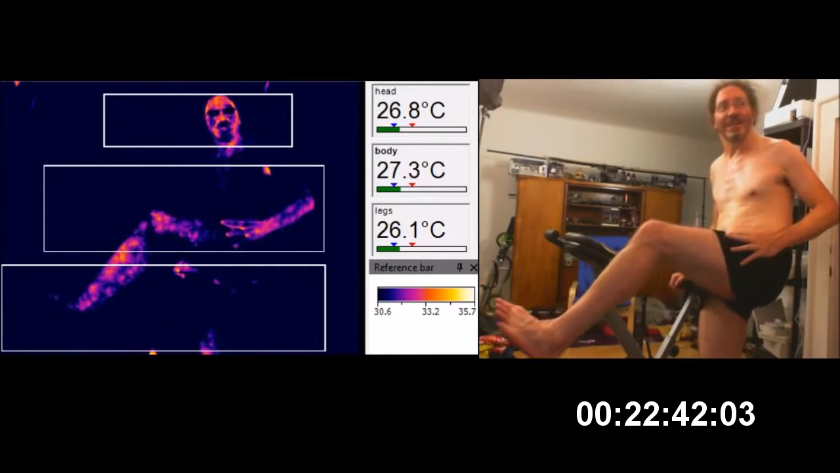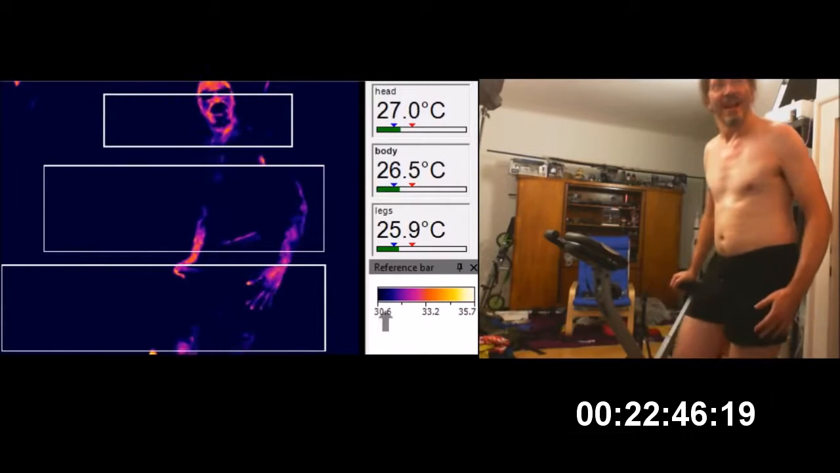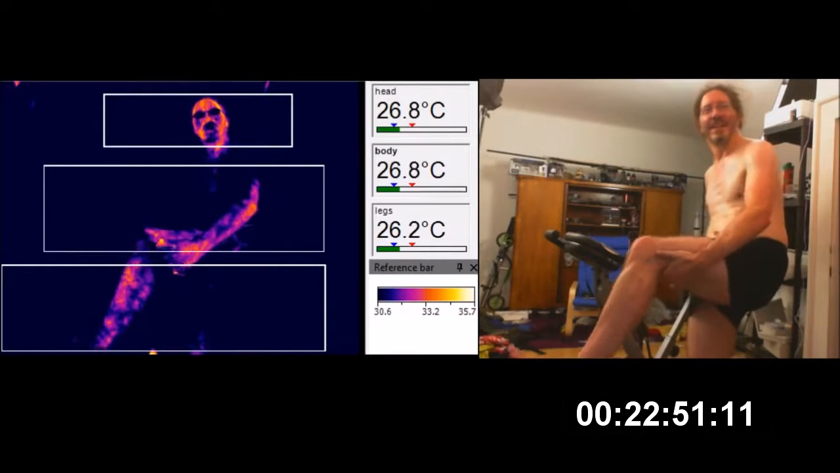As for the legs, it's interesting, they're hotter now. Oh, man.